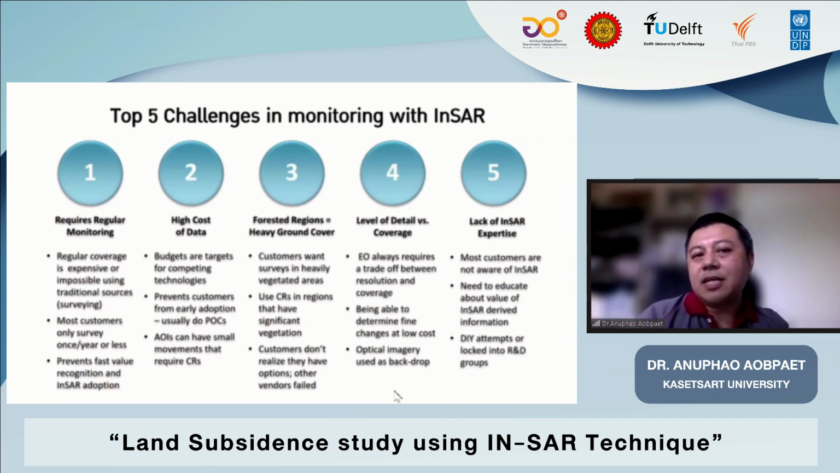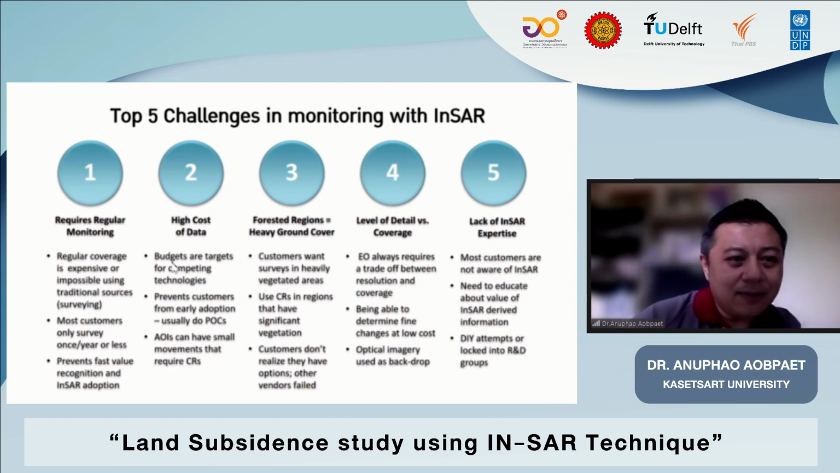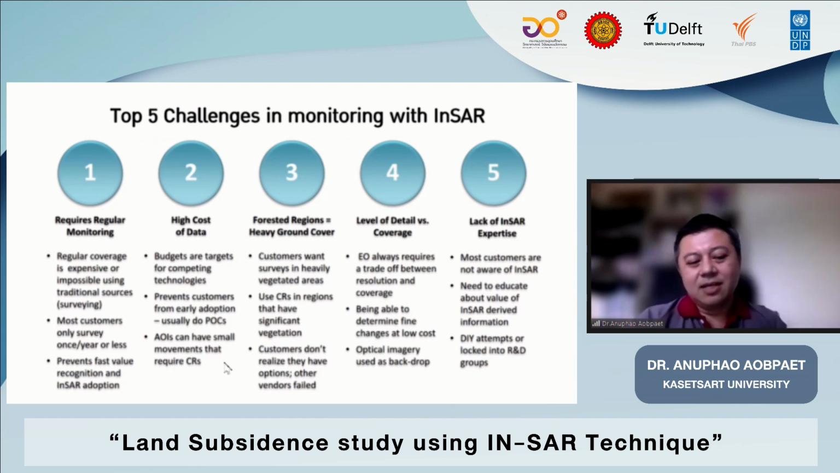And then the top five challenges in monitoring with InSAR. The first one is that it requires regular monitoring. The second one is the high cost of the data, but now it's not really high. But it depends: if you choose really high resolution, like data from TerraSAR-X, which has really high resolution, then you have to pay more.